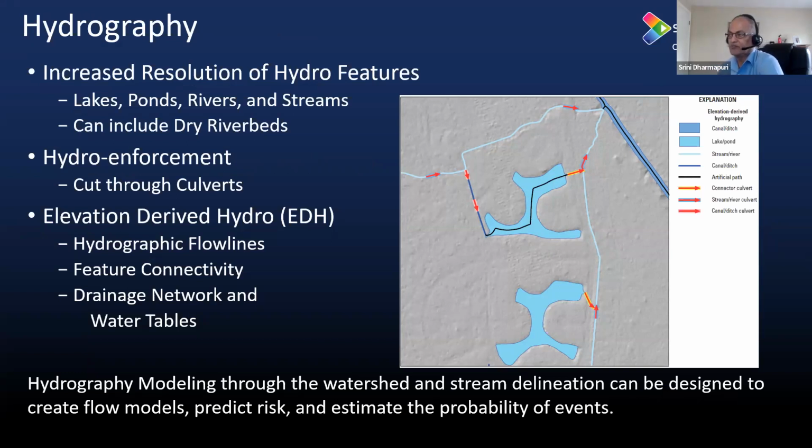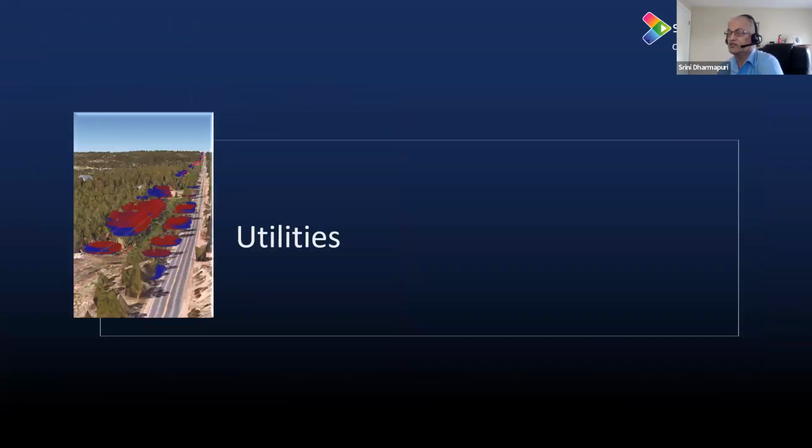In addition to capturing the limited number of hydro break lines that we currently do, we can go further and capture more features: lakes, ponds, rivers. Also, we can capture the culverts. That itself is a major exercise. Once we do everything, we can create the hydrographic flow lines, feature connectivity, and drainage network. All those things can be performed once we have the necessary data created from the LiDAR information. So that is one part of the exercise being done by USGS under 3D HP. There is definitely going to be more information extracted from the current LiDAR data.